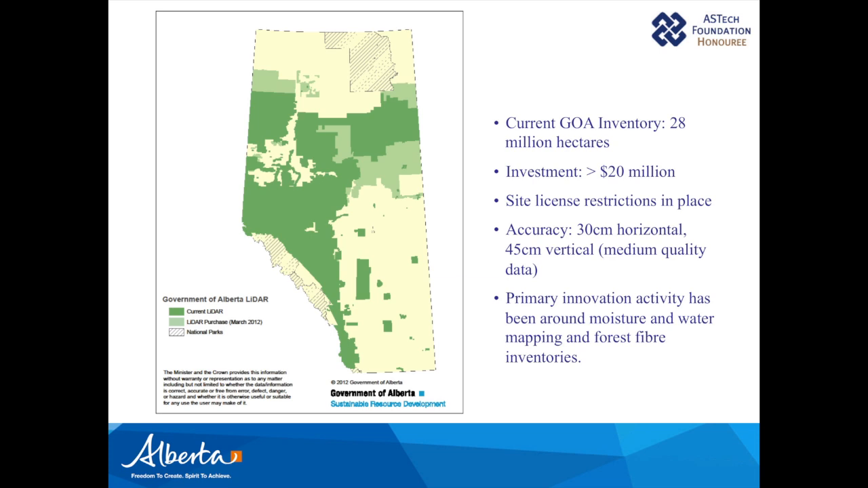We heard a lot about LiDAR, and the government of Alberta has been very ambitious in the purchase of a site license for LiDAR. So we don't own the LiDAR outright. We purchase a site license to use it internally. Our current inventory is around 28 million hectares. If Shannon's meeting this afternoon goes well, we'll have just under 30 million hectares. We continue to buy LiDAR in the far north, up in this area here. We hope to purchase this afternoon. Our LiDAR is considered medium quality, but it gives us a huge opportunity to innovate.